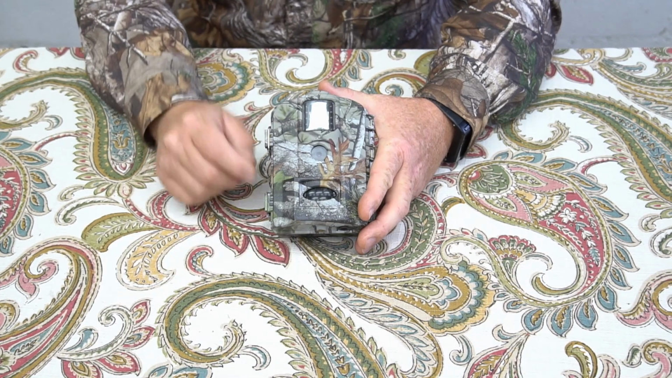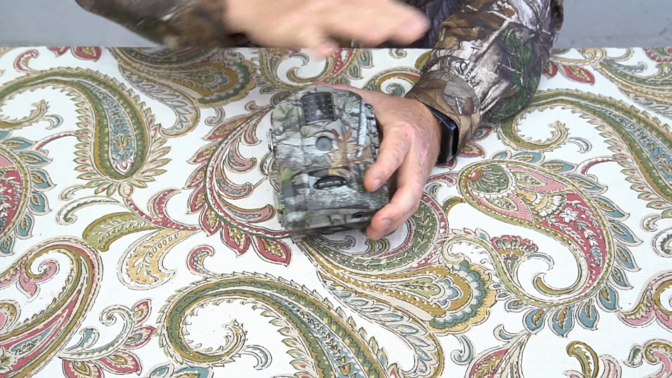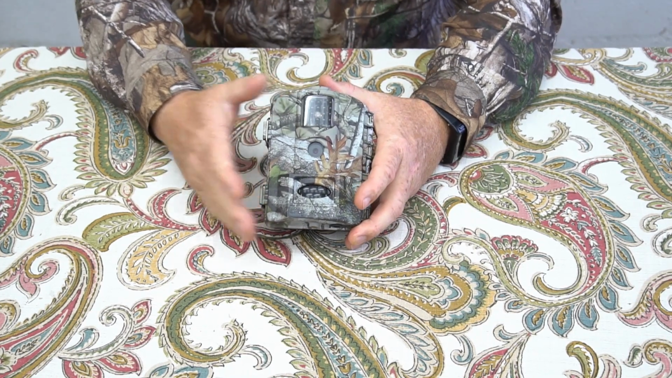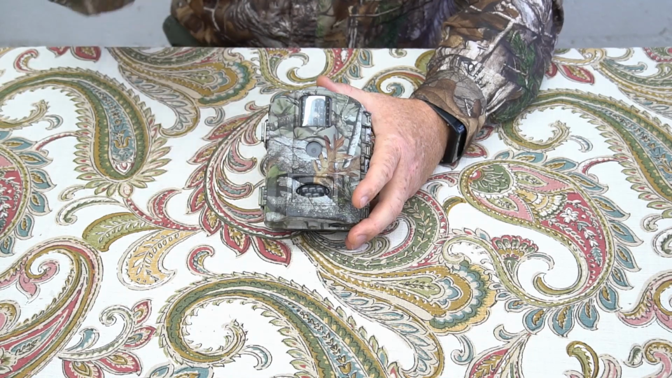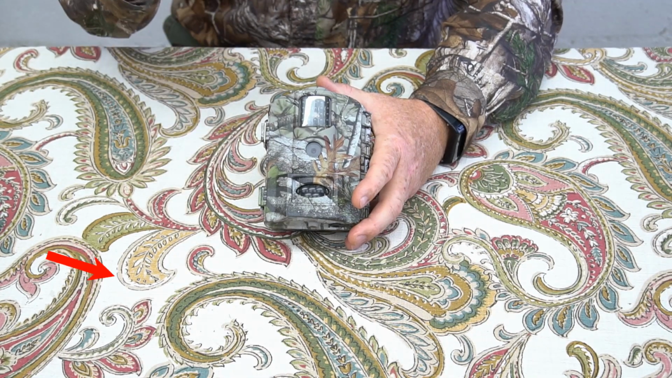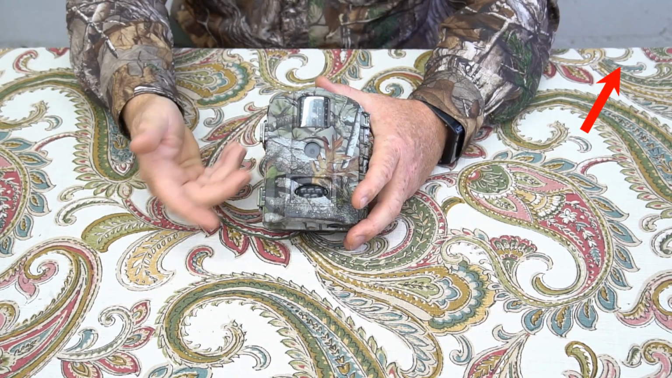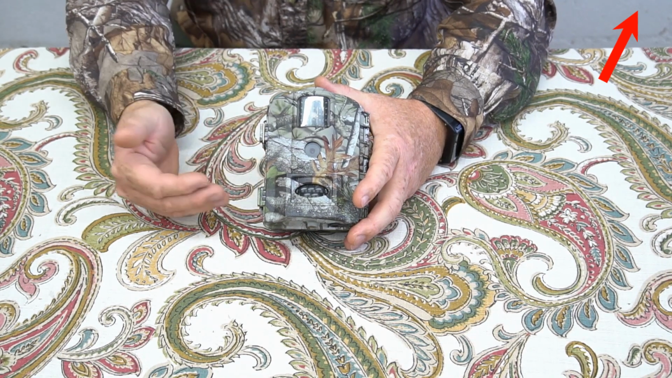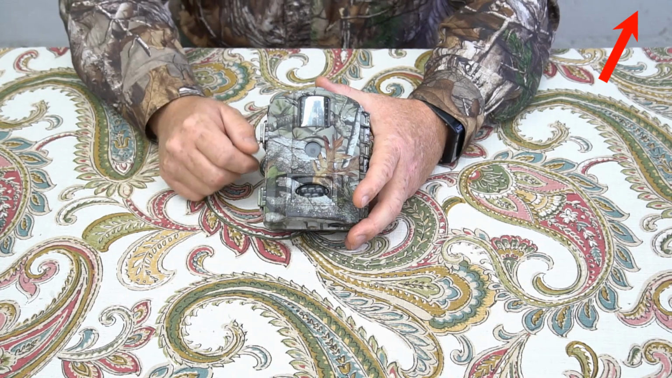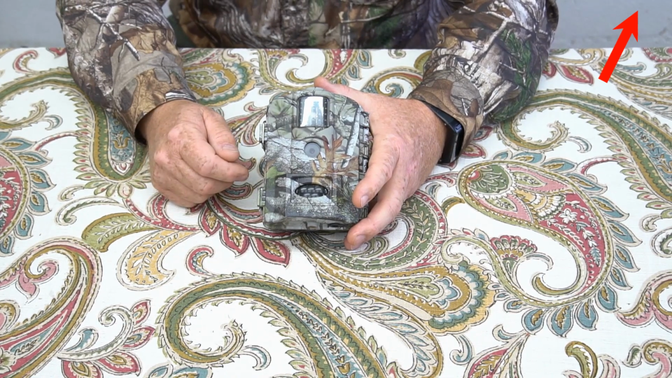And this is very unique. This camera is very unique from all the other cameras that I've done this year. If you go to my channel and look through, you're going to see that I've done quite a few game cameras or trail cameras this year, and this really has something unique that was not present in those other ones. Okay, so let me tell you what that is.